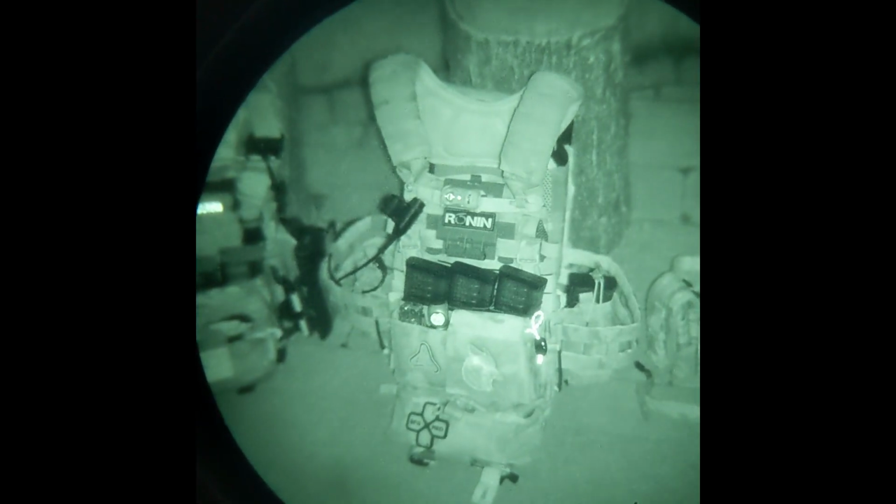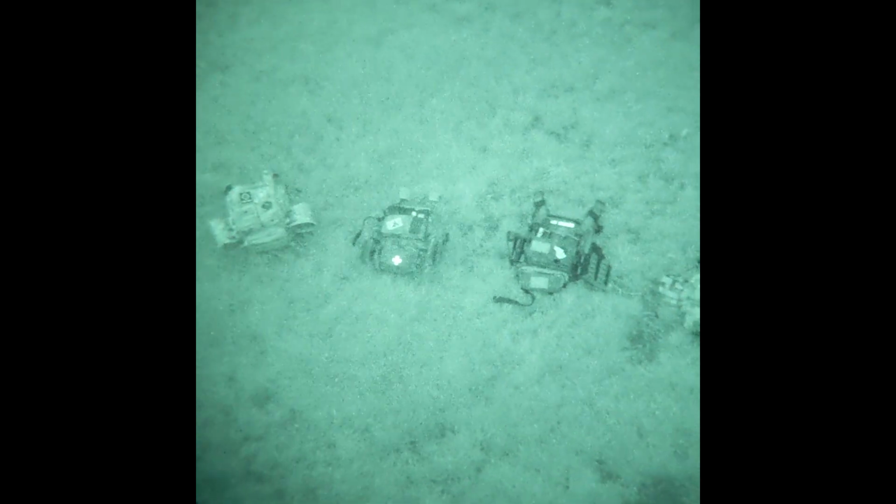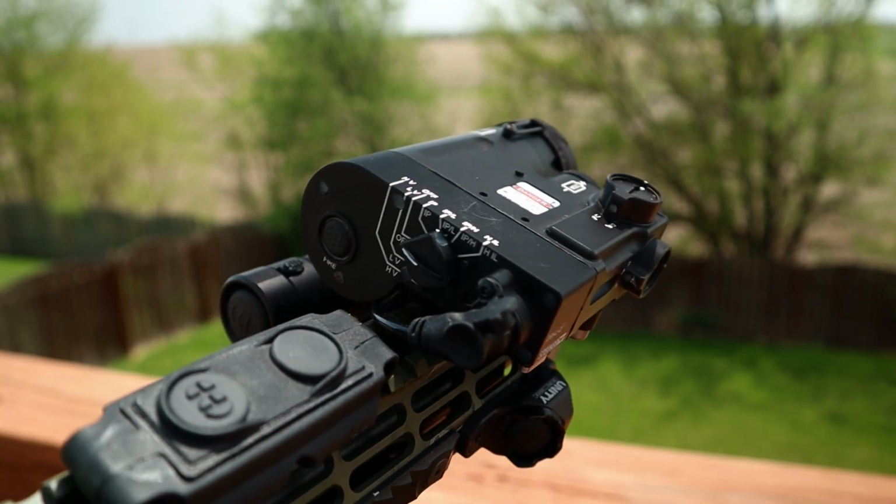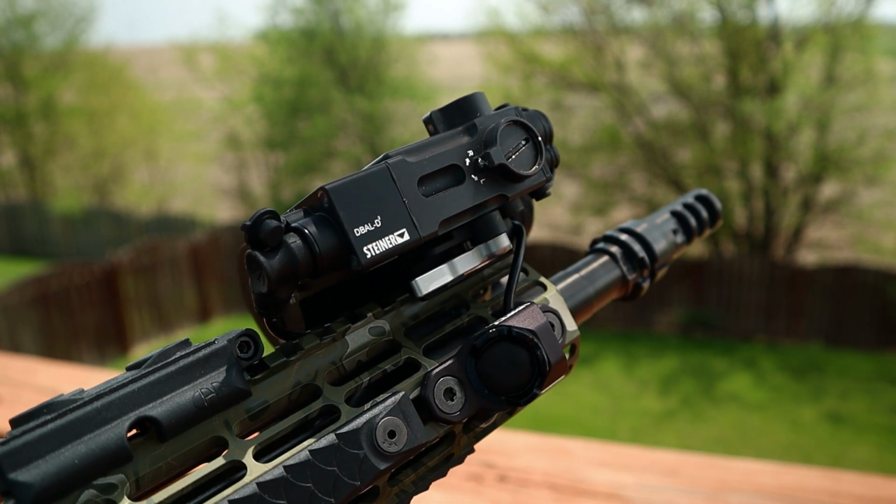So today I'm going to be showing you all the plate carriers in the daytime first, then we'll show them at night without the IR on, then we'll add on the IR light on our PVS 14s, and then finally we'll put the carriers out a bit further and use our Steiner D-Ball D2 to illuminate them and see how they do. Some foreshadowing, it makes a mess of things. All right, and then we'll finish up and talk about all the results. But let's just hurry up and get to it, and let's start now with that daytime view.